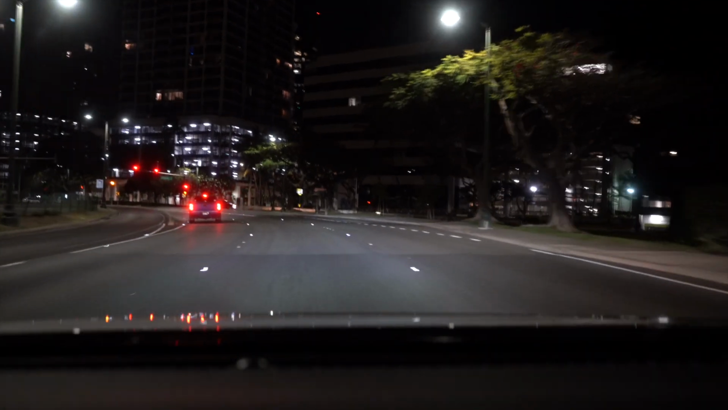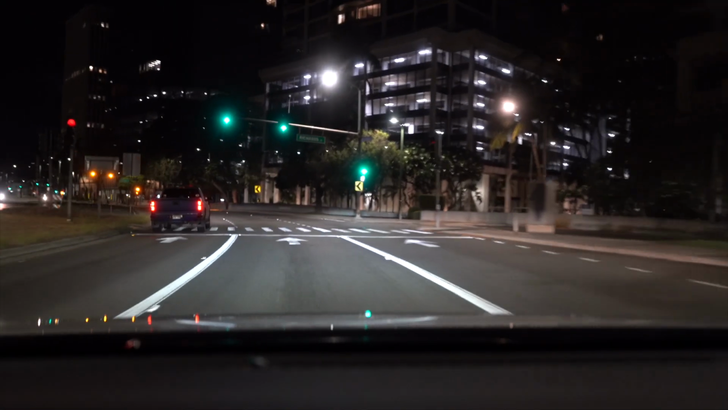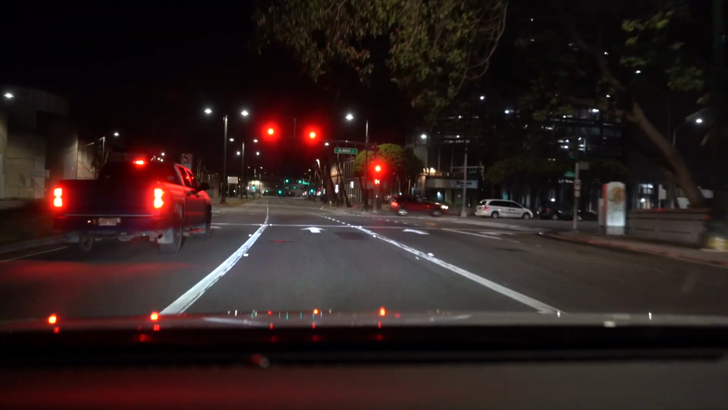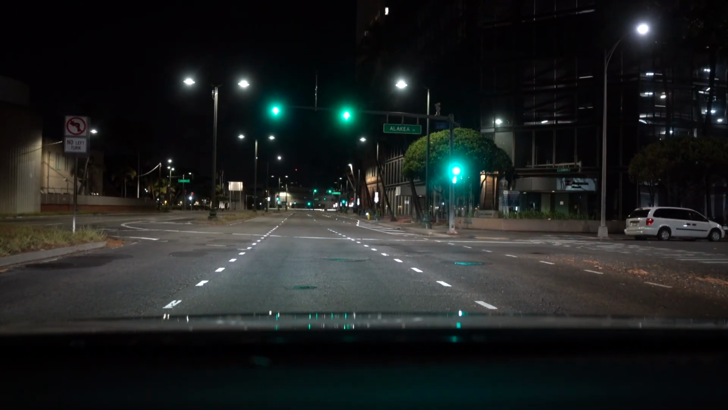I'm going to come into downtown from the west end of downtown, and just going to cruise around the streets downtown. It's quite interesting, I believe. You'll see the difference between downtown Honolulu and Waikiki.